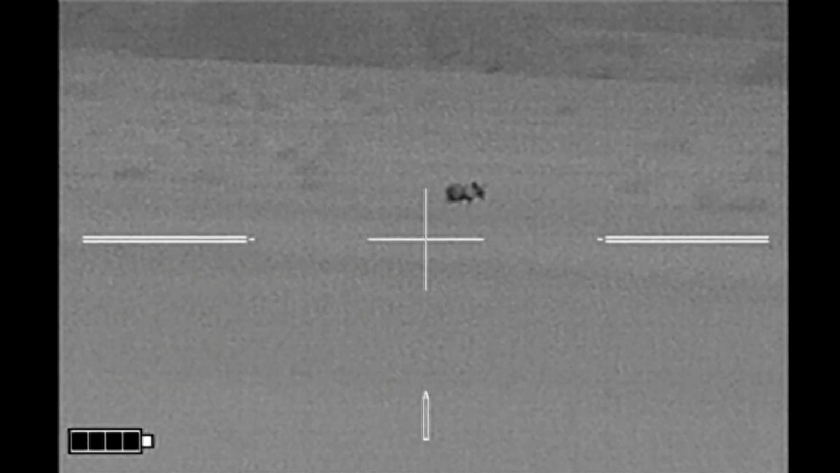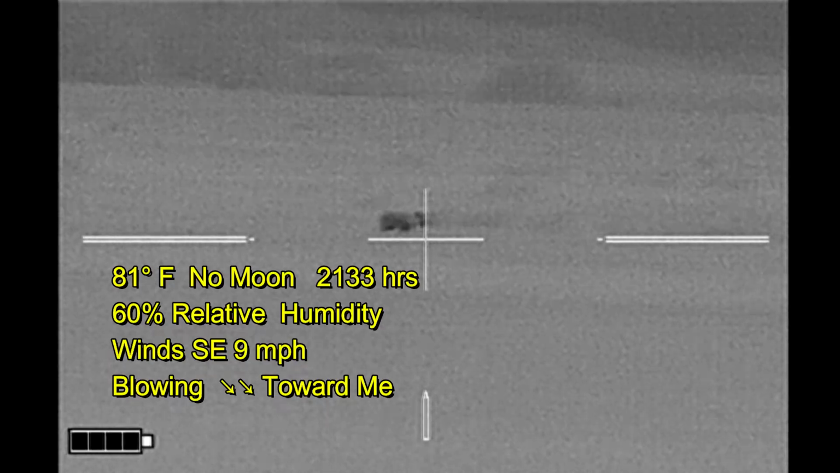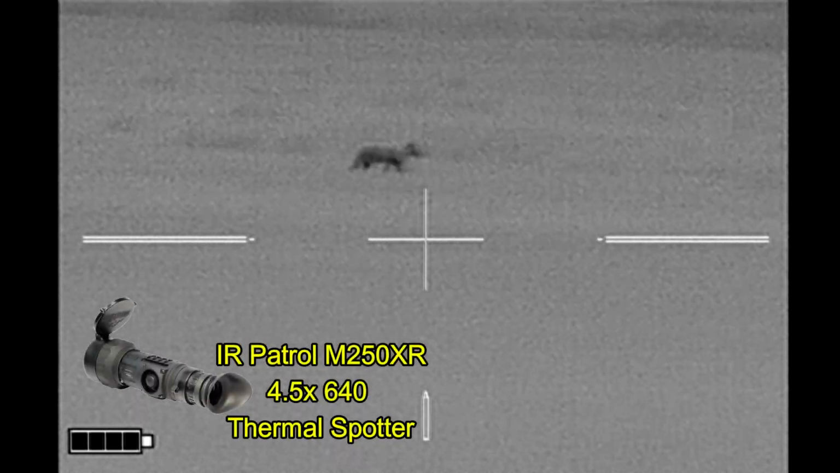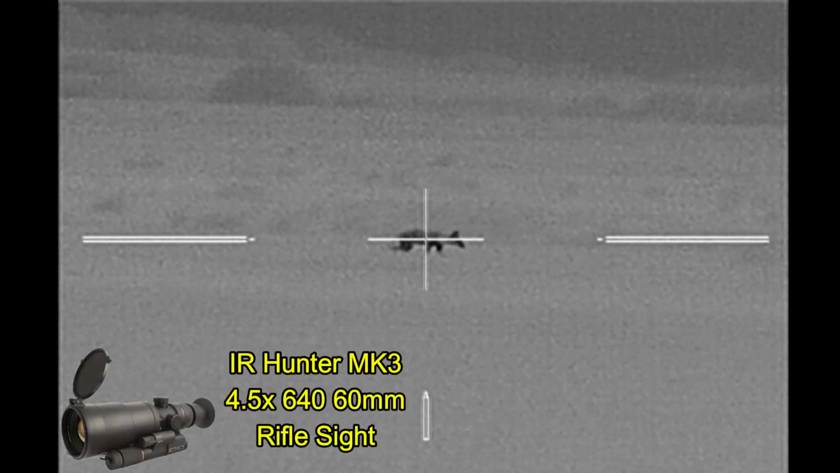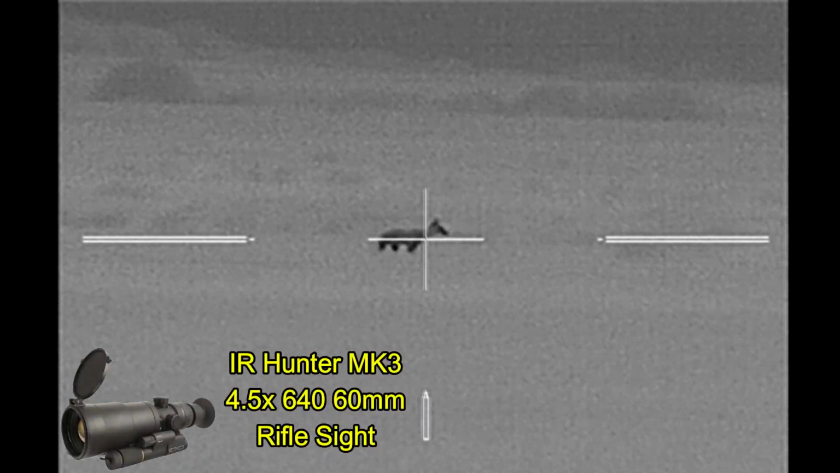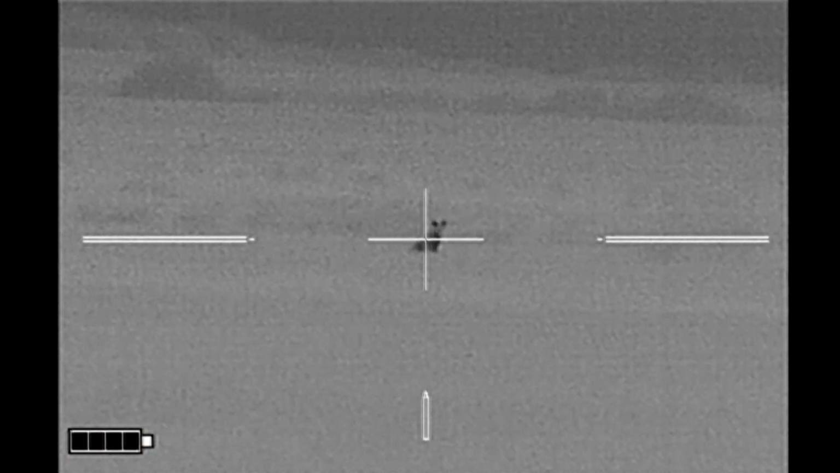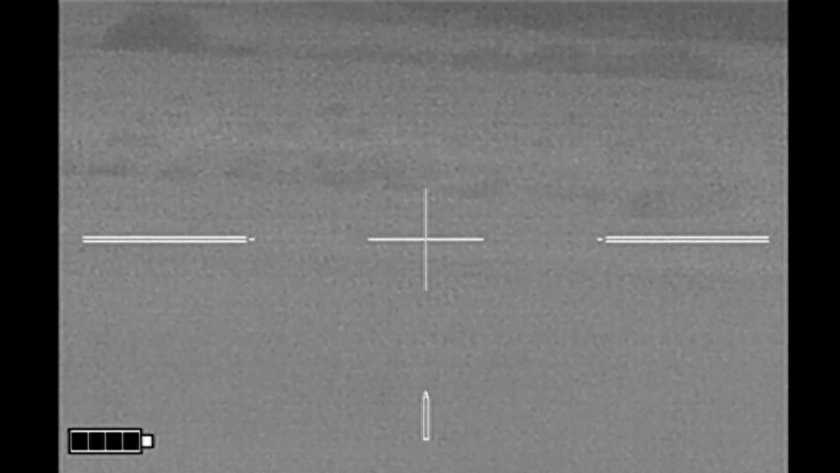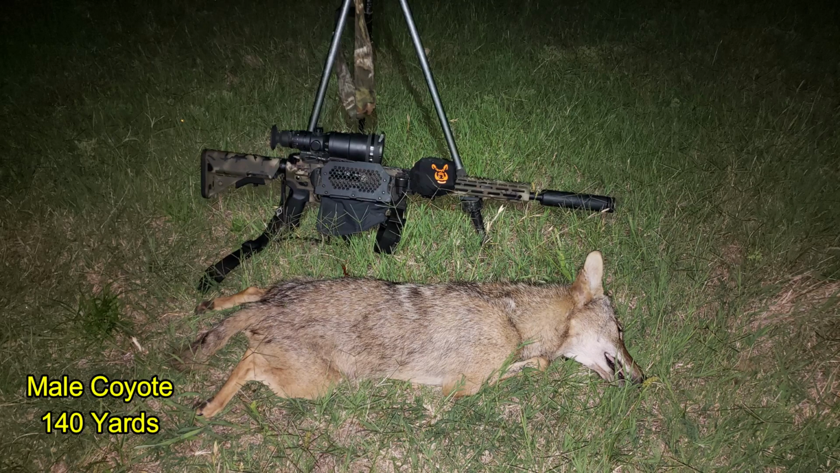So when I came out amongst the cattle, there was a coyote coming across the pasture towards the cattle that I spied with my IR Patrol. So I came out to meet him. Got everything recorded with my IR Hunter Mark III thermal weapon sight. He sat down and made a nice stationary target. And he was down at 140 yards.